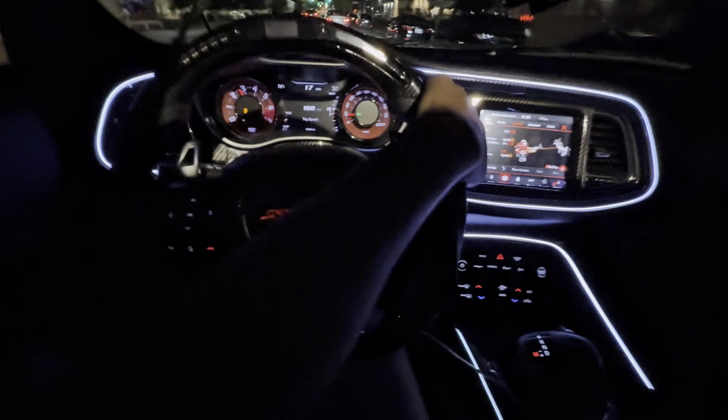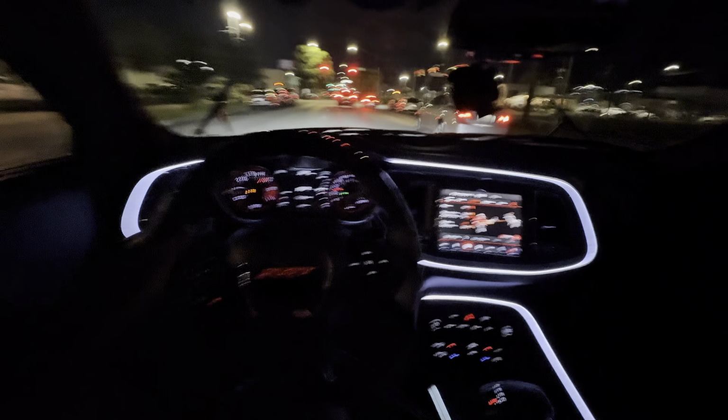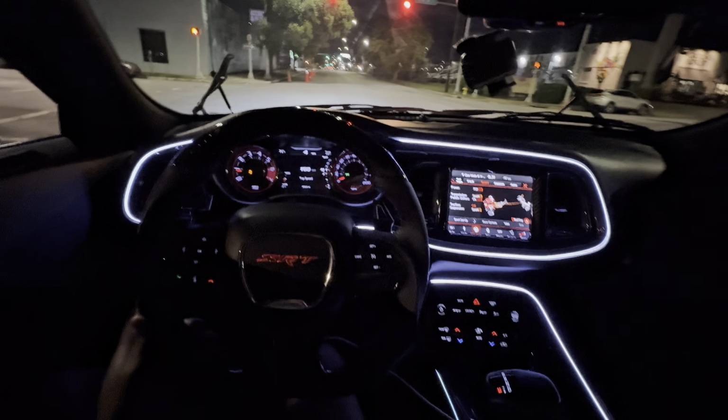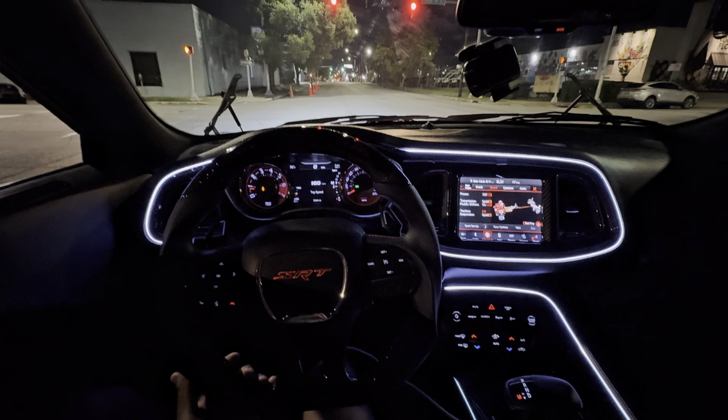What the hell was that? See, it be weird stuff going on downtown. I hear people screaming. Like, calm that down. I'm trying to decide if I'm gonna run this light. I guess not. I'll wait.